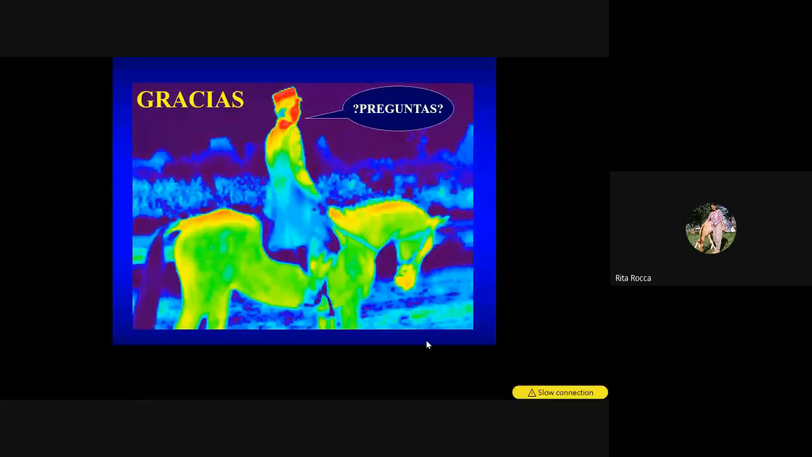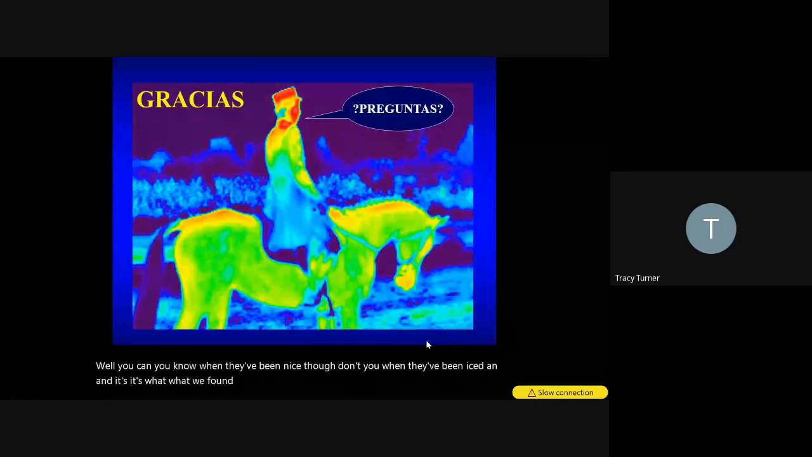So I really find a difference when they use icing and when not. But you put in your presentation that you didn't find them. When you ice, you know when they've been iced, though, don't you? Yeah, you know when they've been iced. It's what we found when we were doing the racetrack. At our racetracks, you're not supposed to ice the day of the race. And it's like going, yeah, they did. Because you can tell.